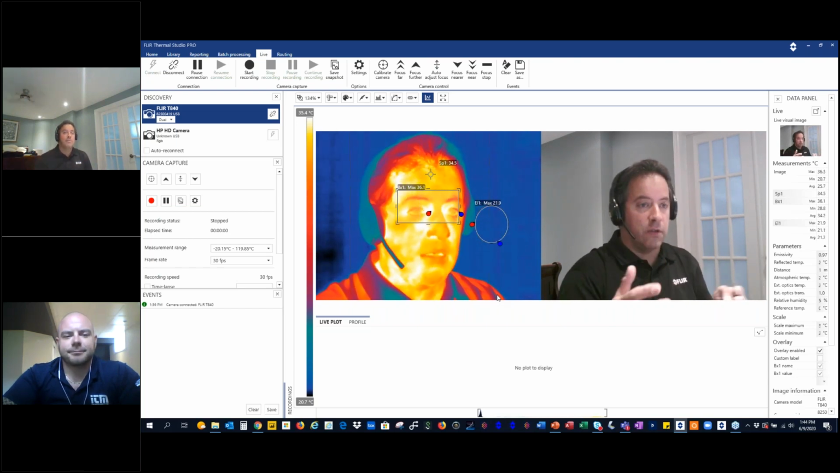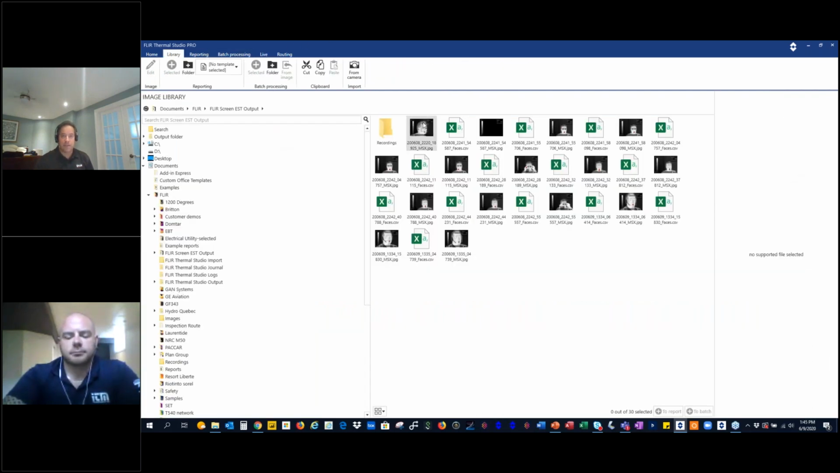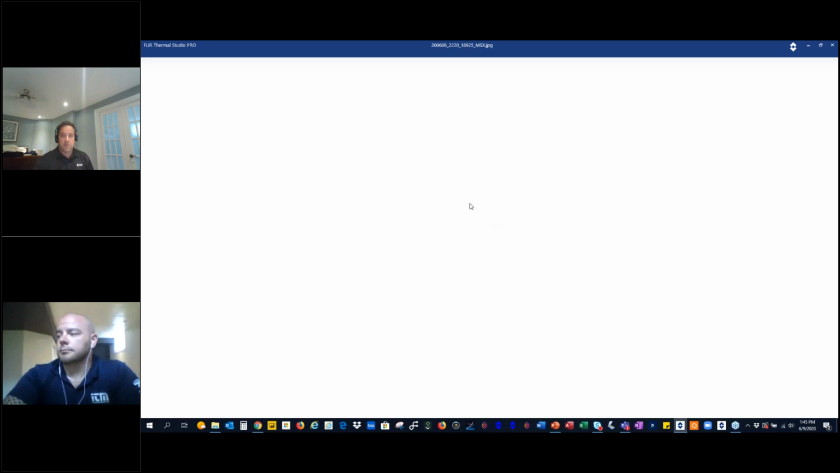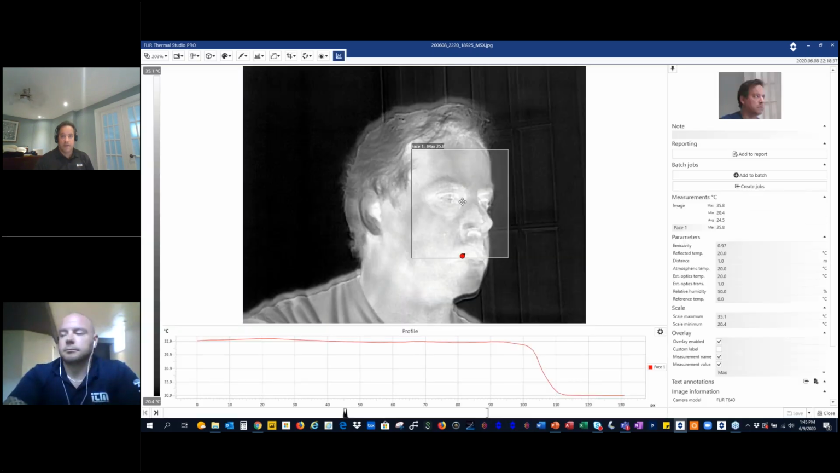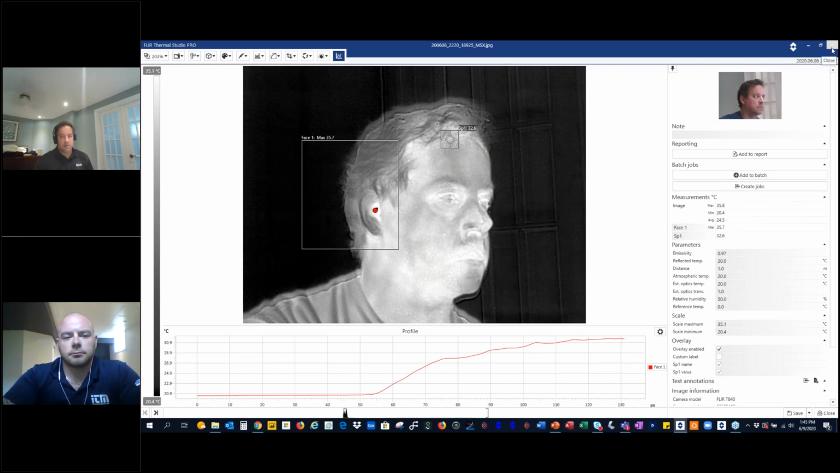There's nothing to convert. But with FLIR software, any image you capture, like the images I captured last night, you can measure the temperature anywhere you want after the fact, and so everything's saved. There's nothing lost of data. Everything is still there. Easy to share, easy to measure. They're JPEGs, but with software you can create your report. You can create profiles. You can create anything you want.